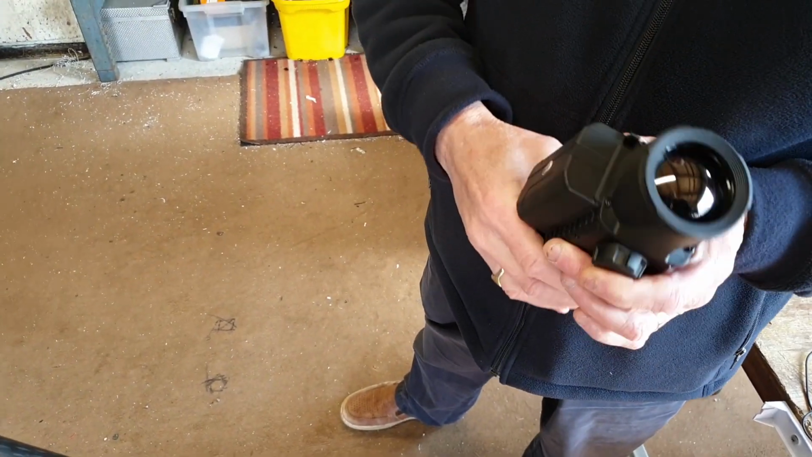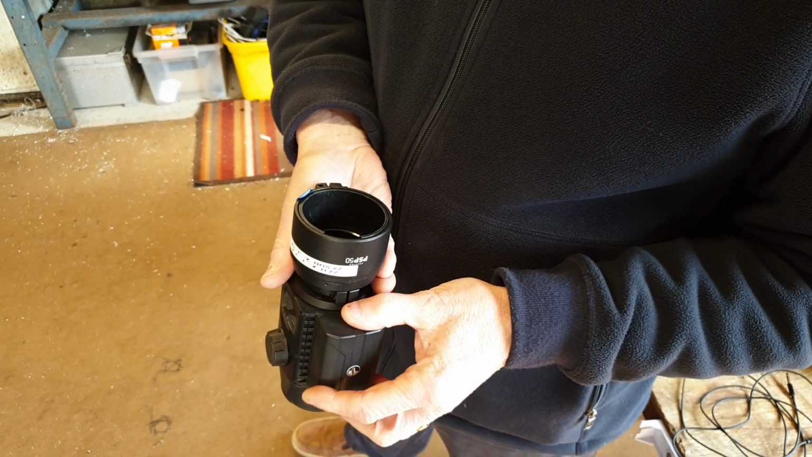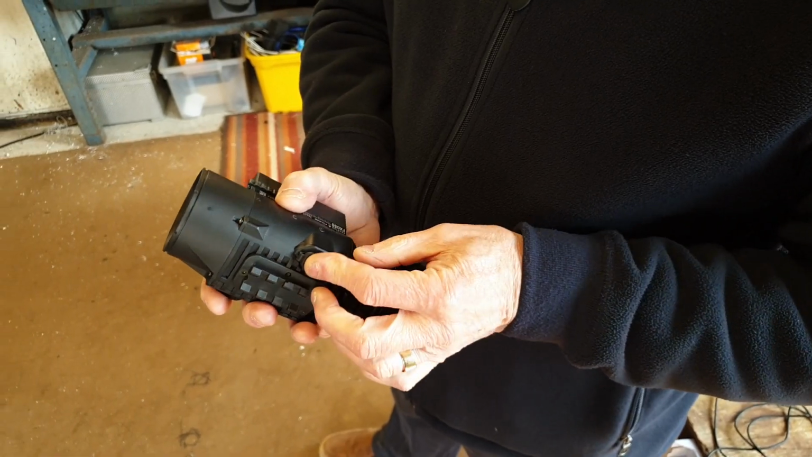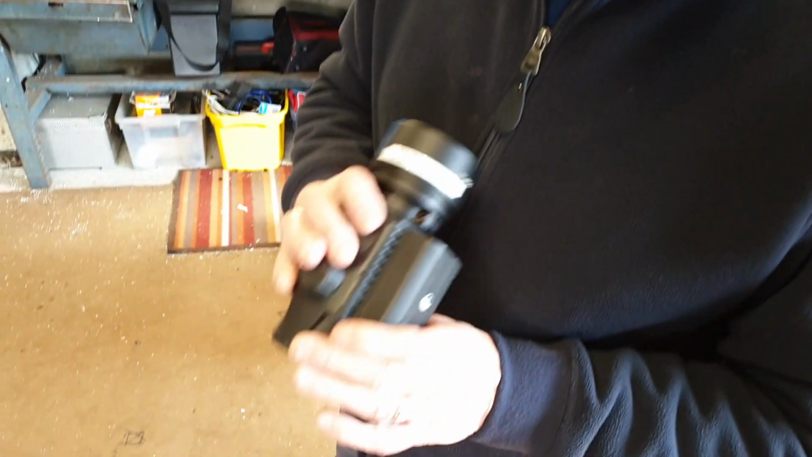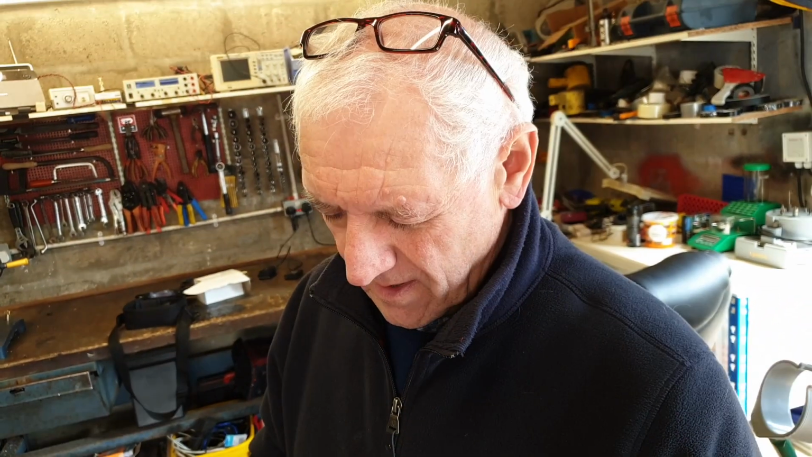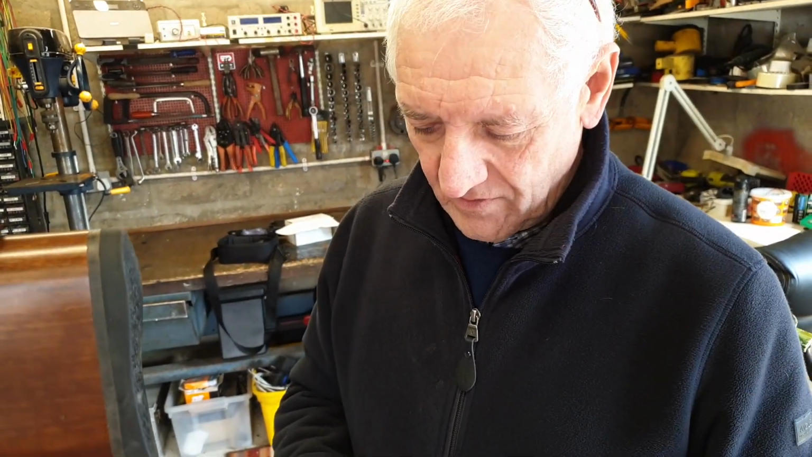And so what's the spec on the pixels again? This is a 12 micron 640 by 480 sensor and a 50mm lens. Excellent. And what kind of life do you get out of the battery? I don't know, but I would guess about 4 or 5 hours continuously. It's got a display off function which saves a bit of power. I really couldn't tell you how long one battery will last. With these, you've got to have a spare battery. You don't want to be running out because it's proprietary. It's not like the 18650s that you can just plug another one in.